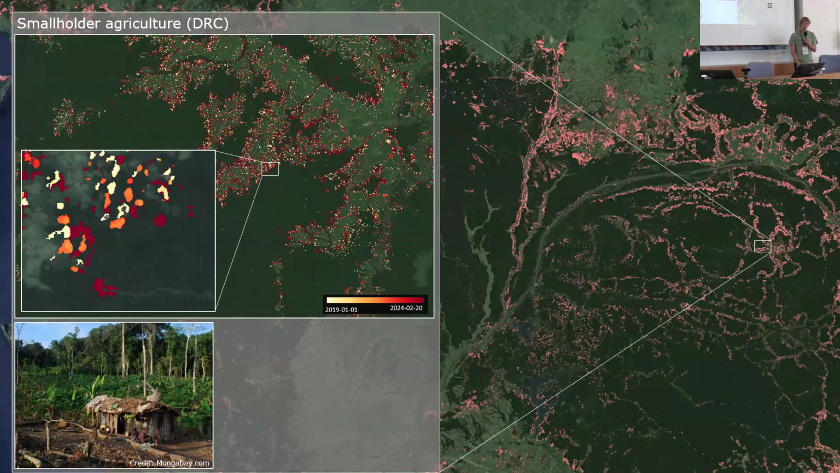And here we see, for example, smallholder agriculture expansion in DRC, where we clearly see these small patches of forest that are cut at the edges of big remaining forest patches, and after 2-3 years the soil is exhausted and a new piece of forest is cut, and that process slowly eats itself into these large unfragmented patches.